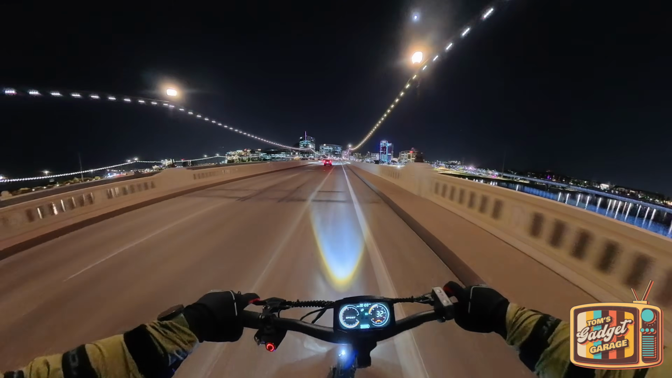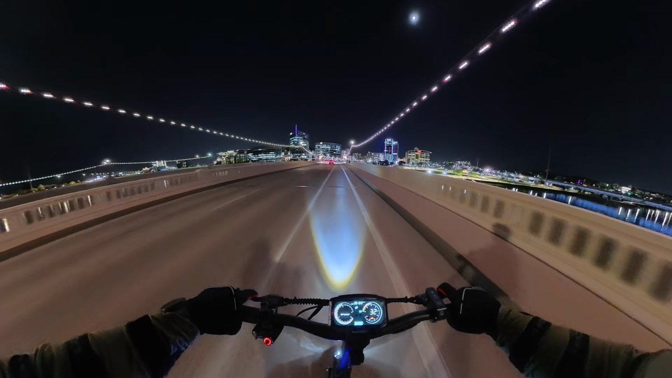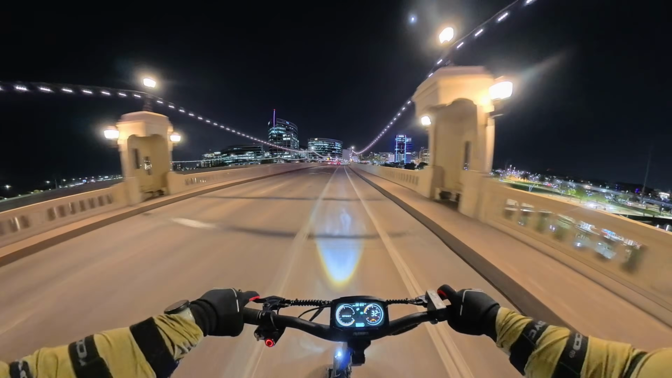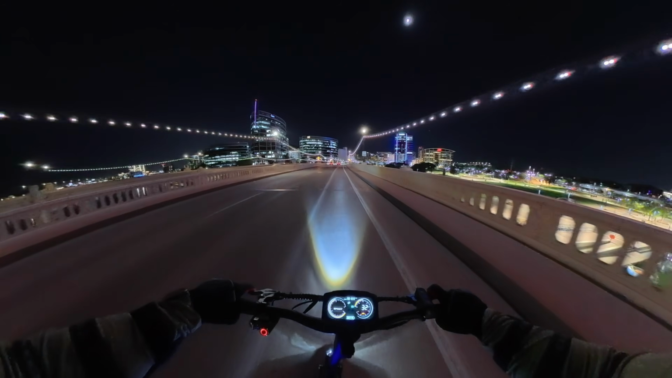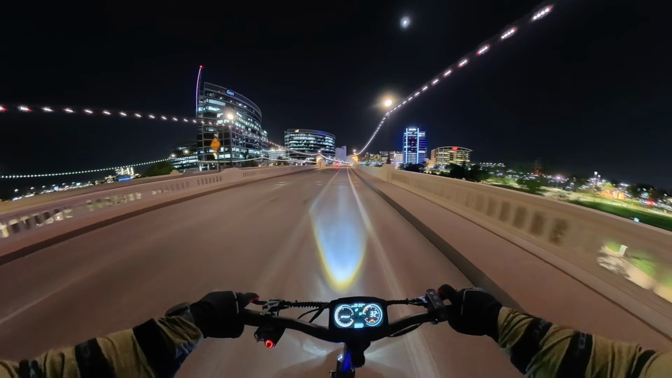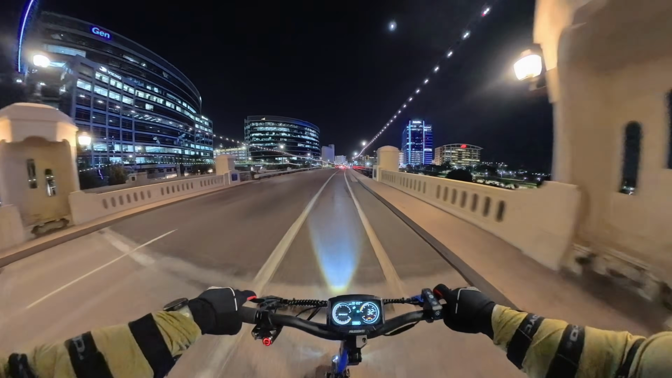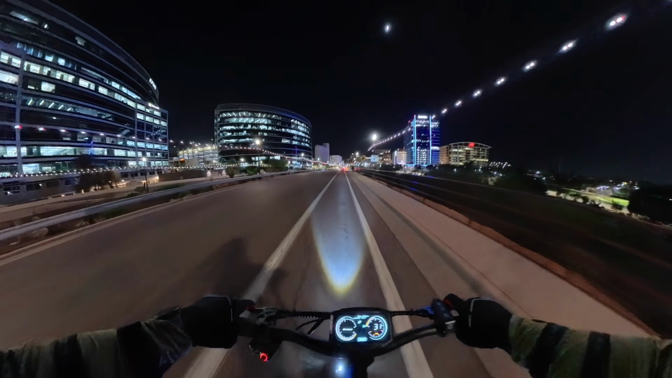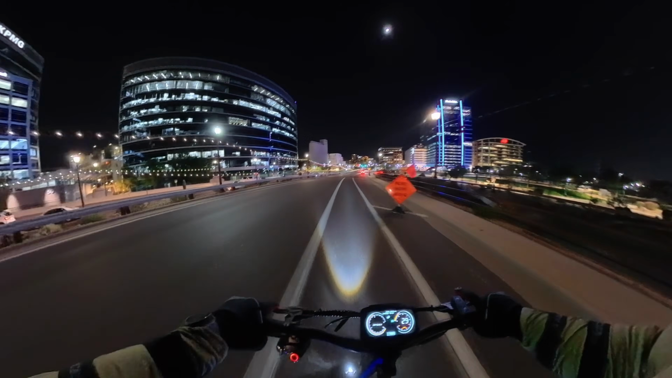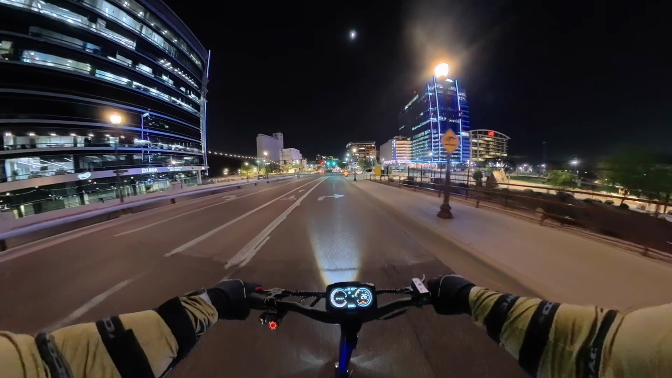Today I'm out here in Tempe, Arizona for a nice little night ride on the Ausom L2 Max Dual Motor Edition. One of the things that I've realized is that one of the best stress relievers after a long day of work is just to hop on a scooter and let it rip, and that's exactly what I'm doing today. We're just gonna cruise around the Tempe Town Lake area, one of my favorite night ride spots, and see what's going on, see how this scooter handles it.